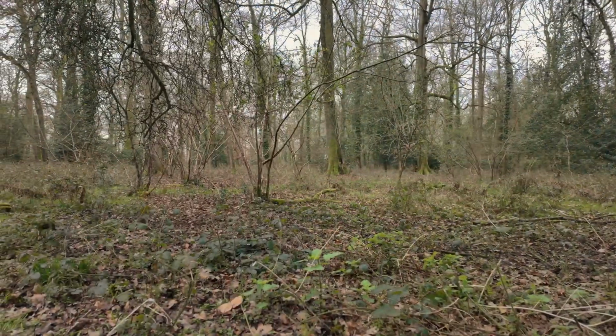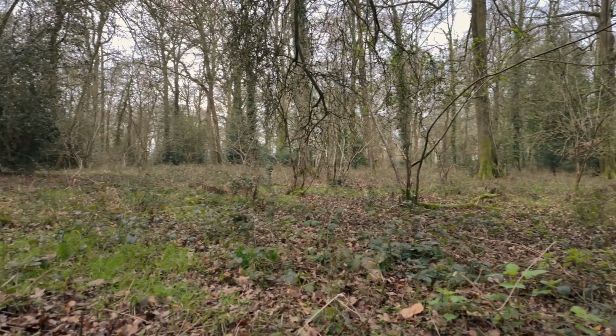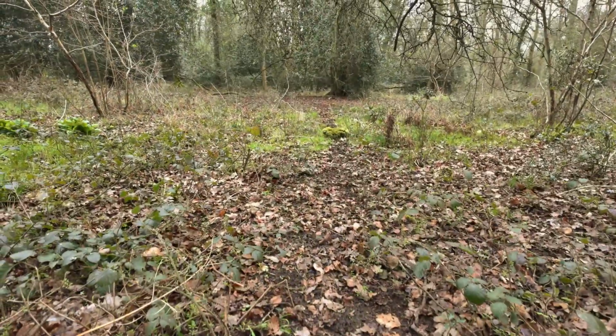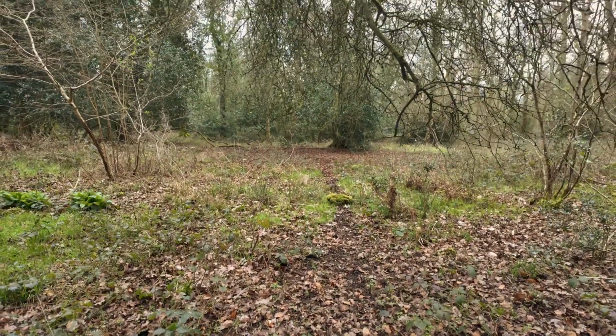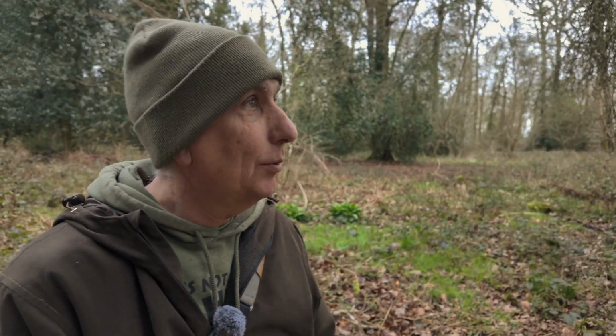Placed here a couple of weeks. Thought that initially it was going to be quite a good position. Again, there's another clear path that they're using quite regularly past it. Nice and clear, back to the road, so they've got a little bit of cover from the back of them, and they can see quite a bit out in front.